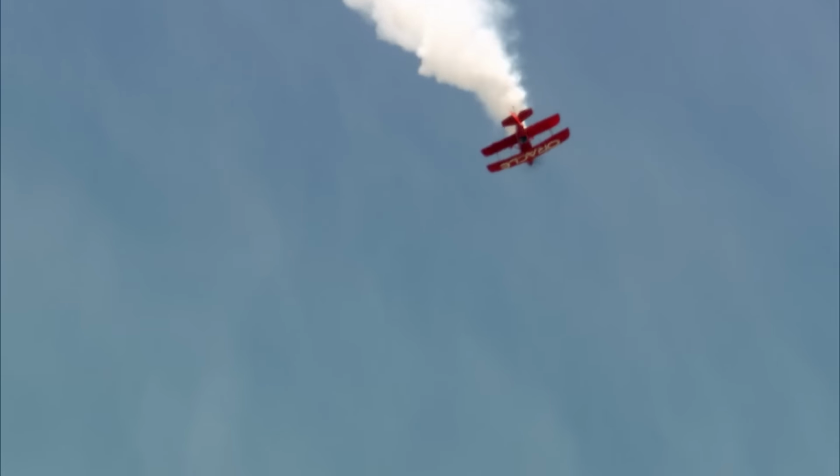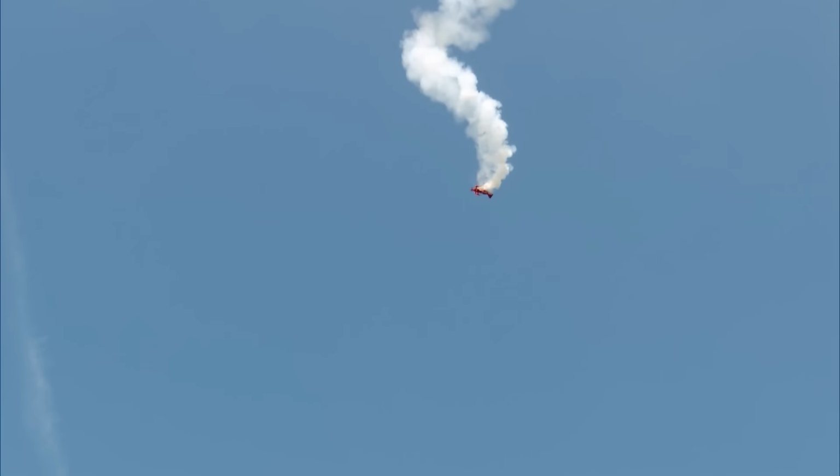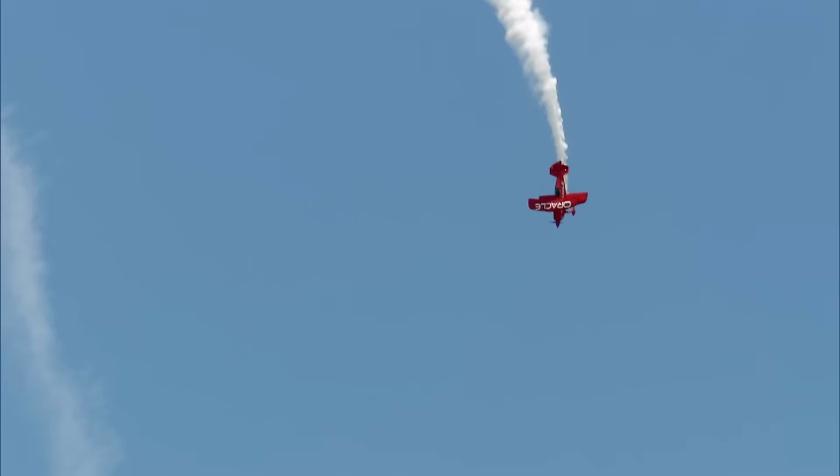This will be a flat spin upside down so that the earth is rotating at a high rate over your head while you're plummeting towards it with a very high sink rate. Totally recoverable, but very exciting maneuver. What are we waiting for? Can't wait.